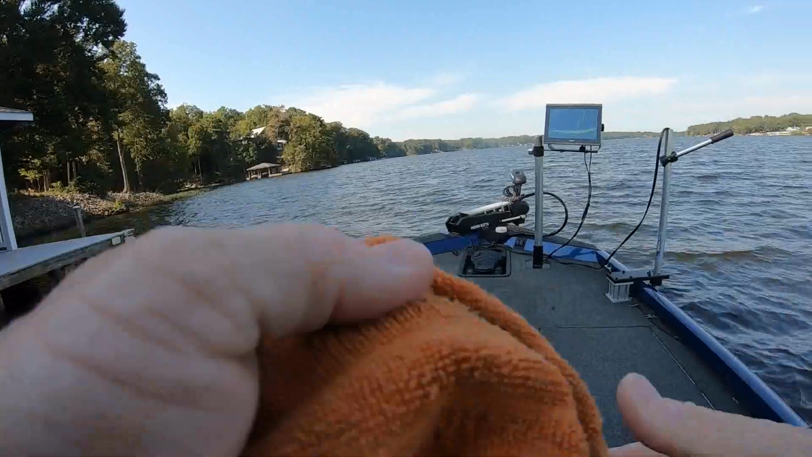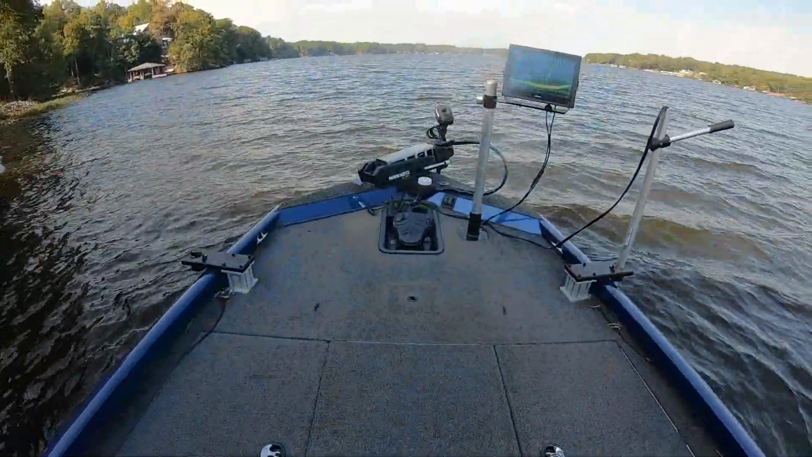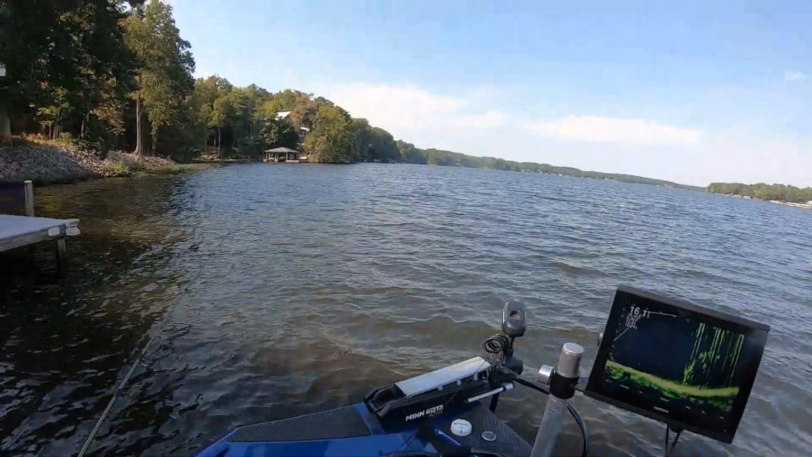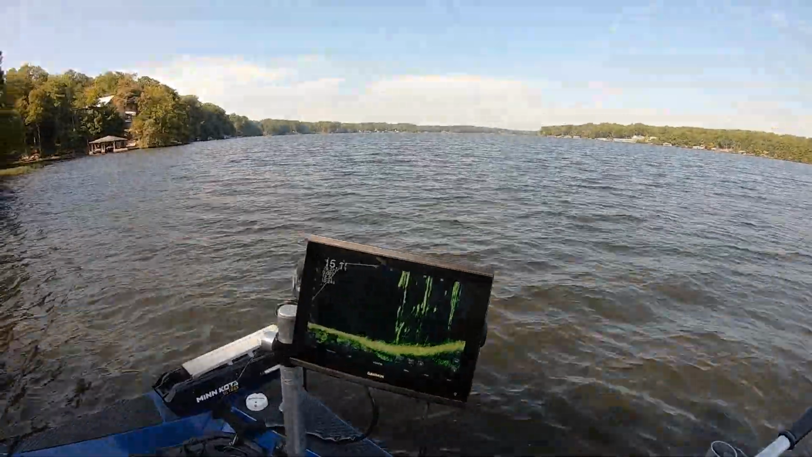I was talking to somebody on the phone last night that called me, a local guy, and we were talking about that. He had his on his trolling motor, and he said, I'd like to change mine like you've got yours. And so he did. He said, wow, what a difference. Yeah, guys, because I can sit here and move this transducer, and watch.